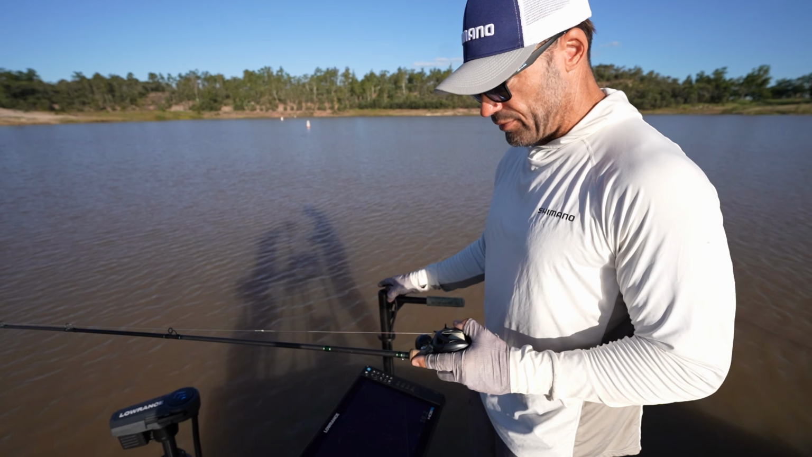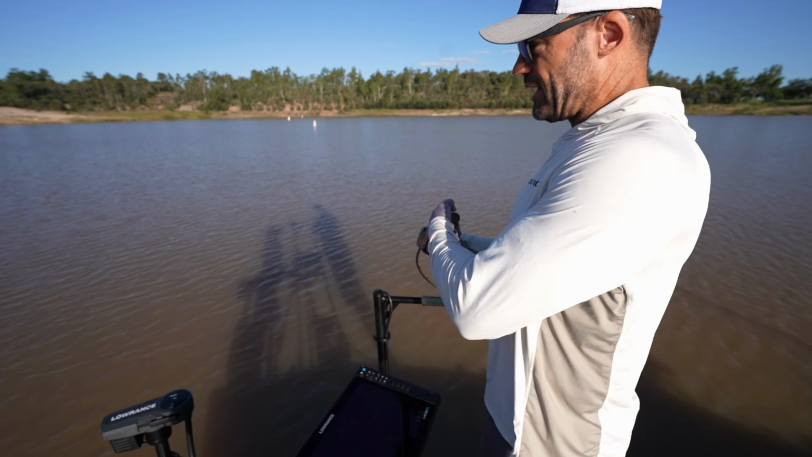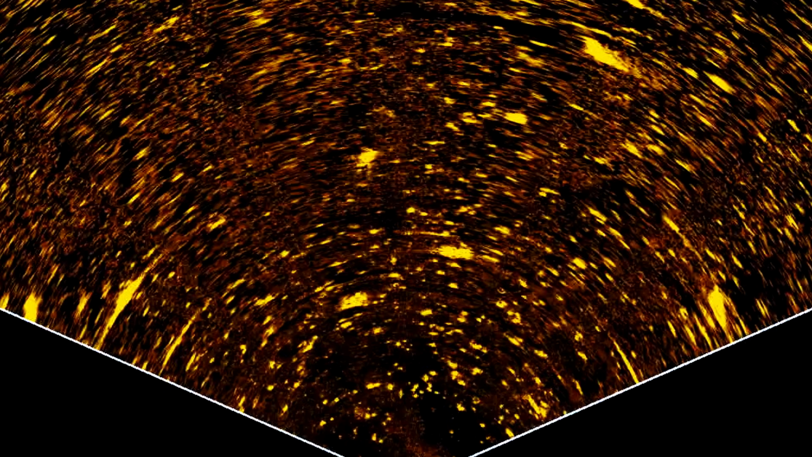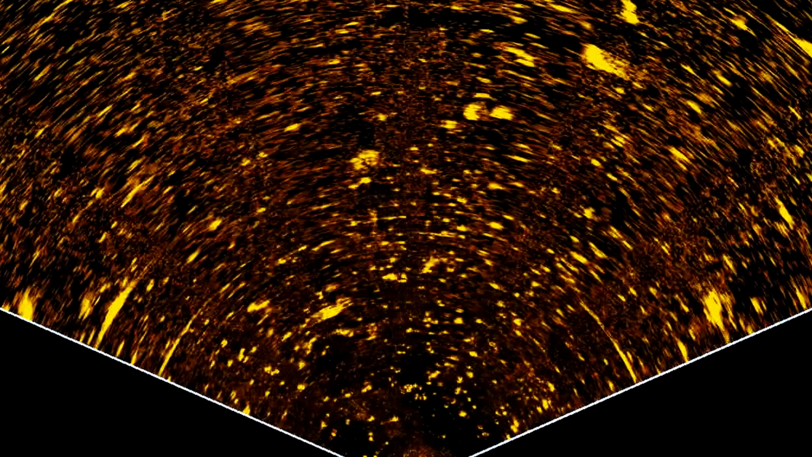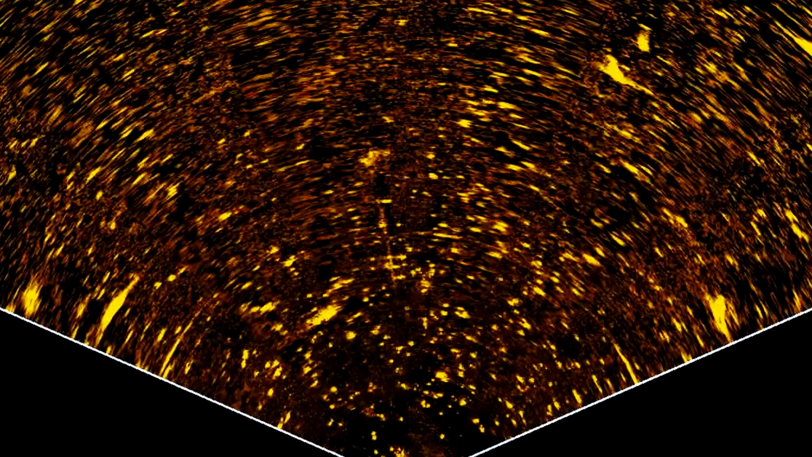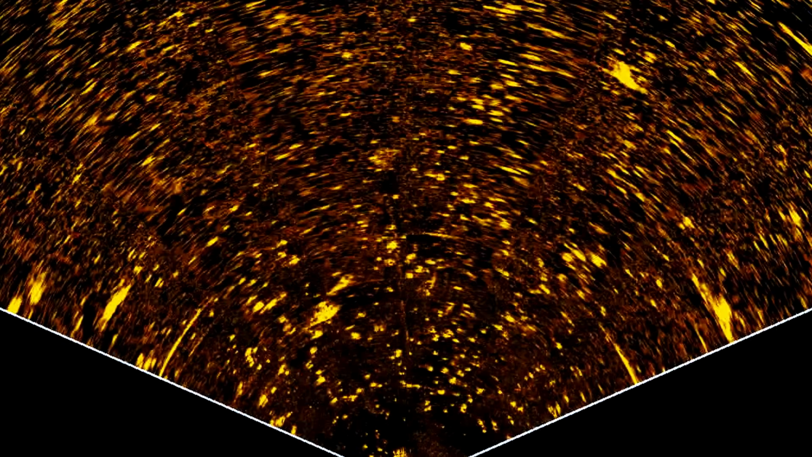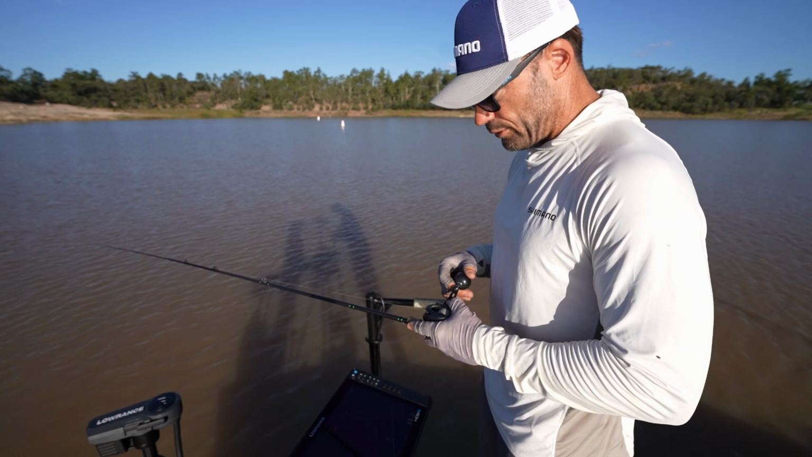So I'm fortunate enough at the moment that the barramundi is sitting shallow enough that I can see my cast land and I can see the barramundi at the same time. So that's a perfect scenario. The only variable is I'm not 100% sure how deep those fish are. So they could be anywhere from 1 to almost 4 meters down.